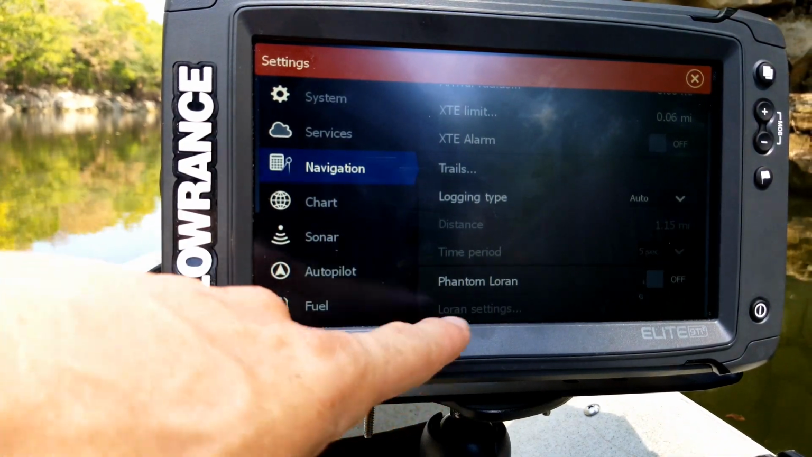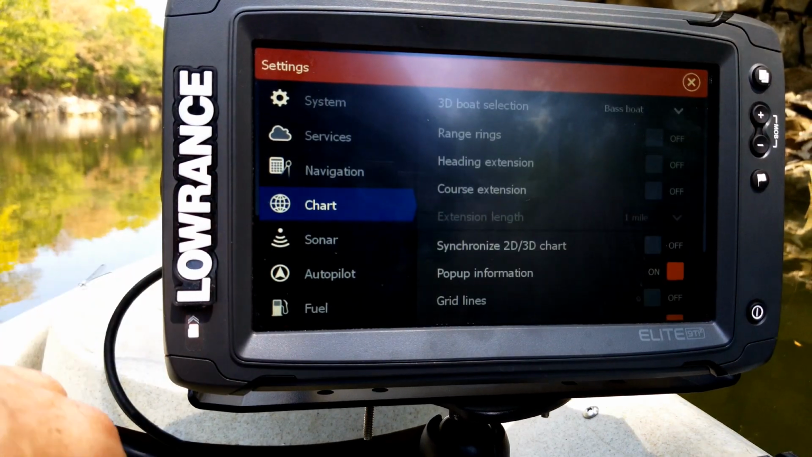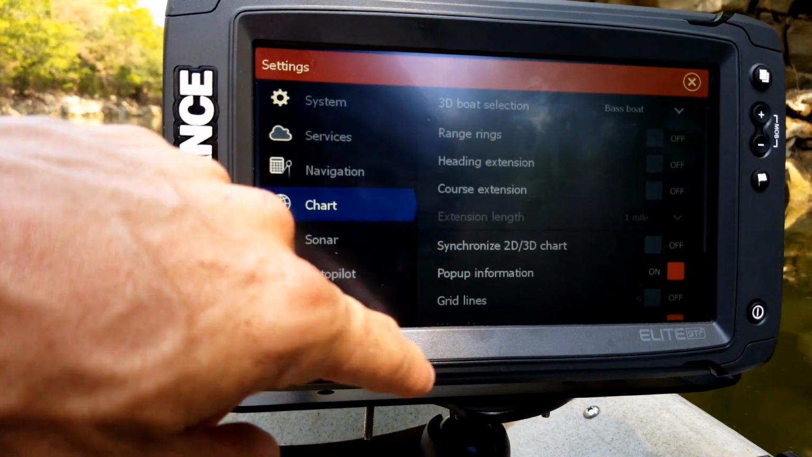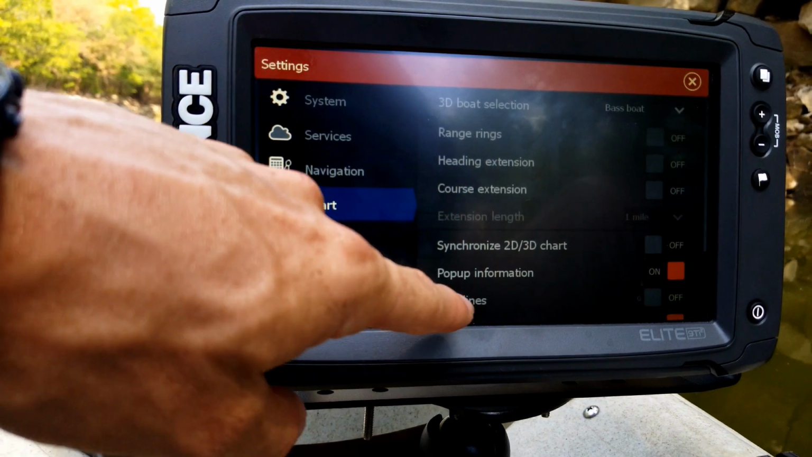There's the Phantom Lowrance, which nobody really even uses anymore. Now you can go into your chart, which this just controls all the back-end features for your chart. You have your heading and course extensions.